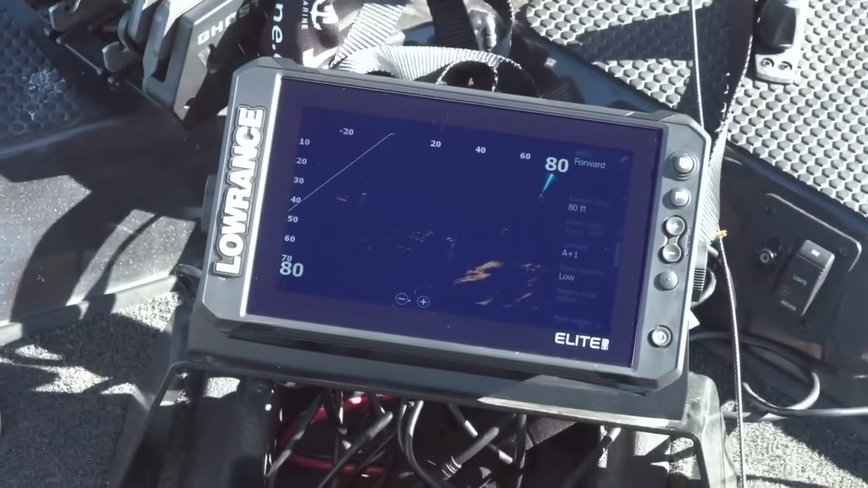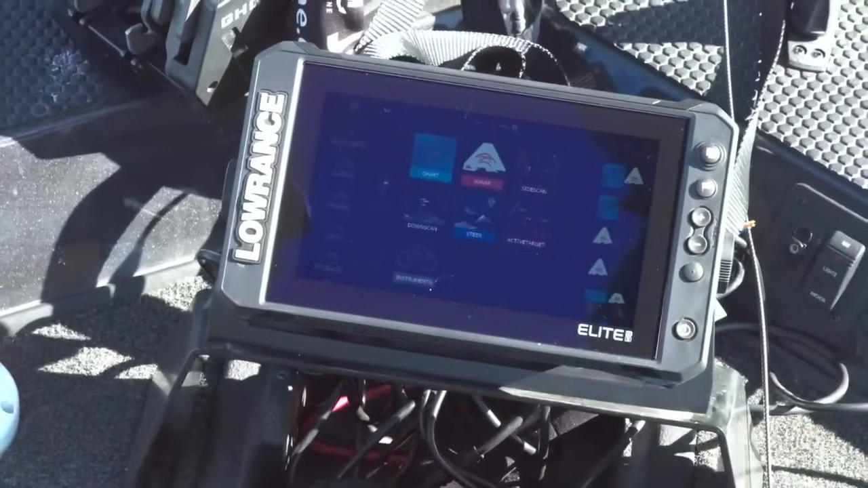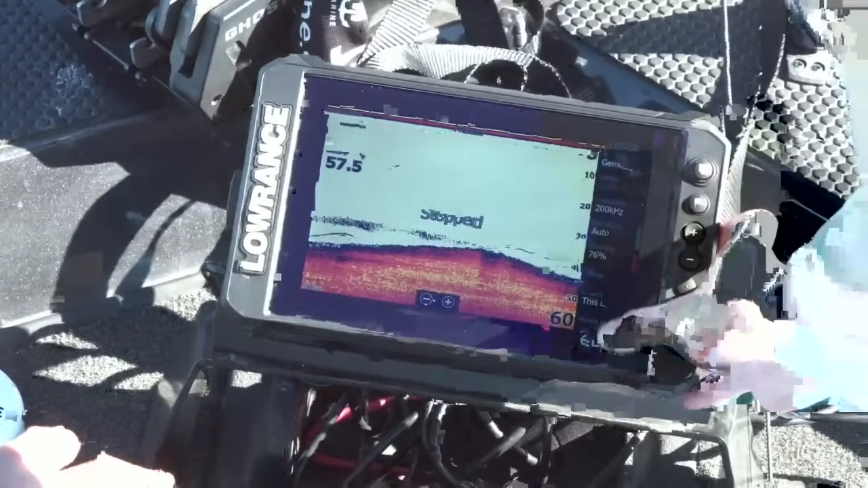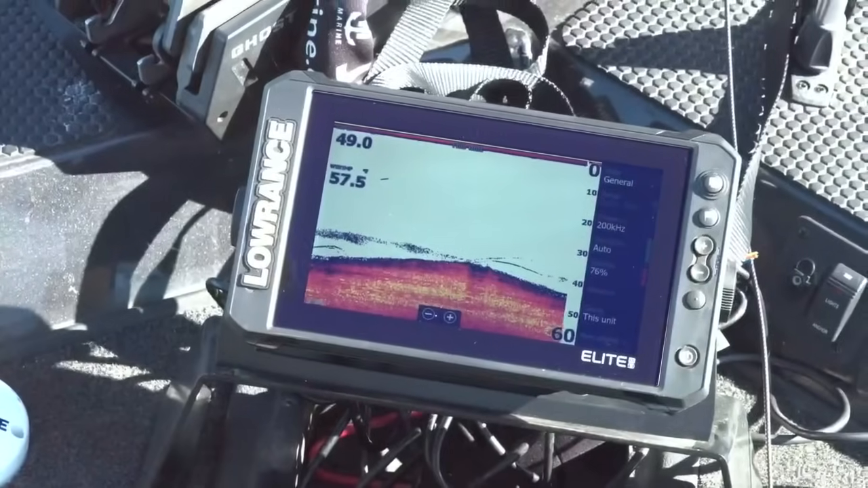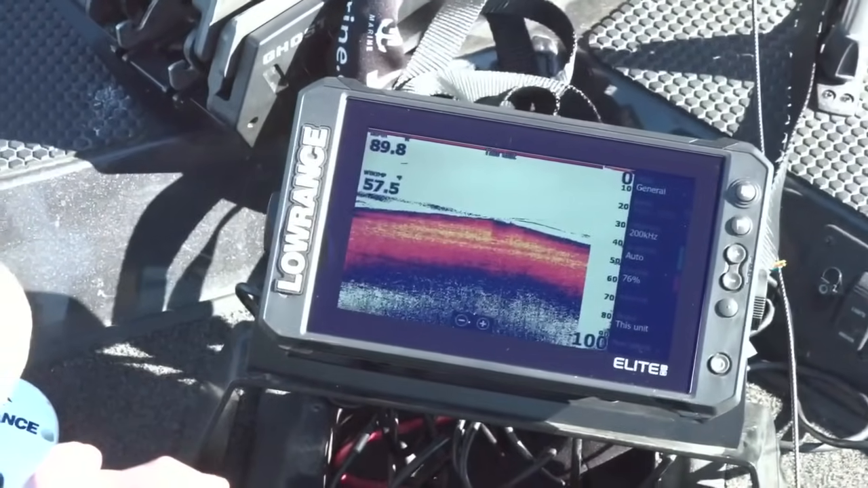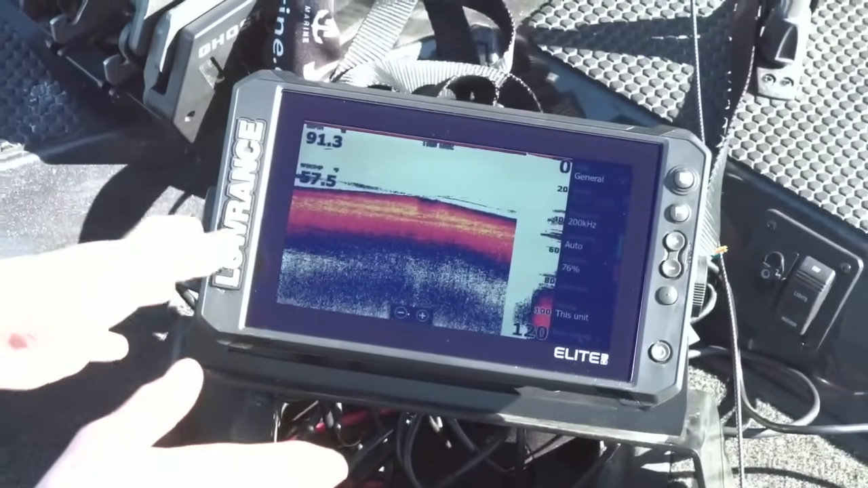Yeah, for sure. All right. So we talked a little bit about the networking. We talked a little bit about Active Target. Let's talk about the sonar. Right. I mean, you're probably one of the most hardcore sonar users I know. So tell me a little bit about what you do sonar-wise, what you're looking for, how you run your setup. Really the first thing that I love about this Lowrance.